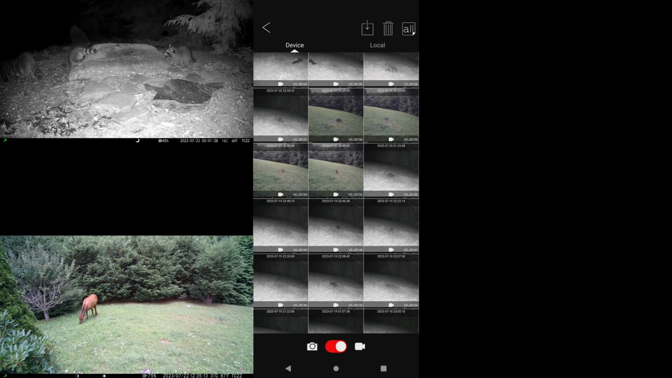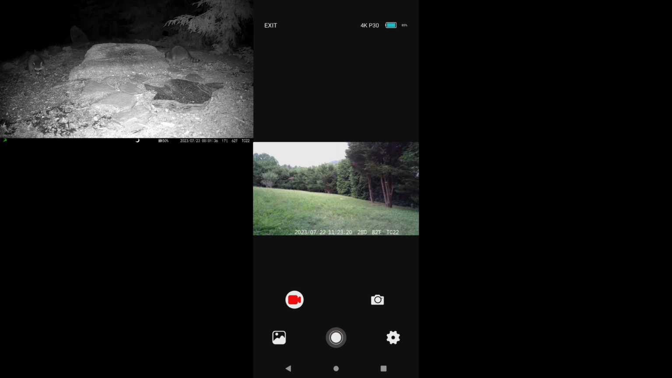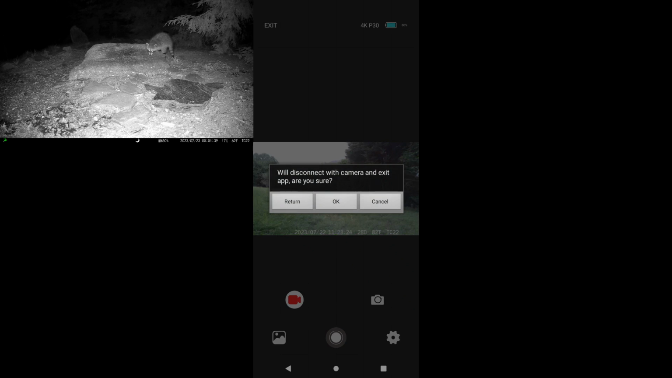So that's a quick run through of the Wildlife Cam app. This app works really well. I didn't have any trouble with it connecting, and when you want to review the files, it works pretty fast. And then you just go back to the live view and then exit out. And it'll disconnect the camera.